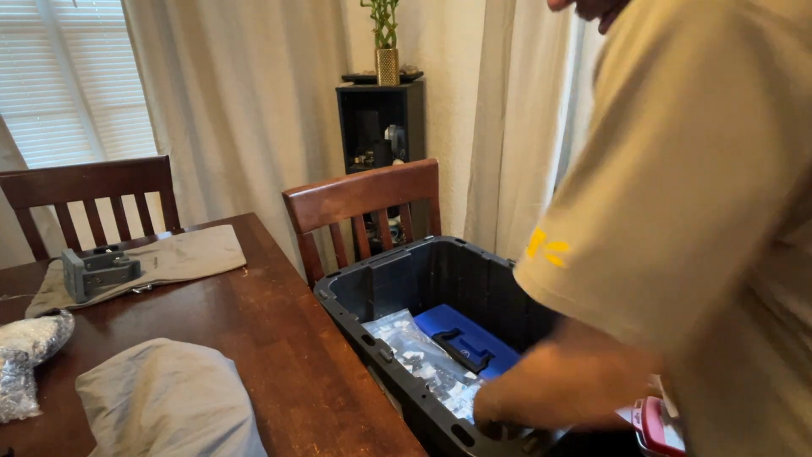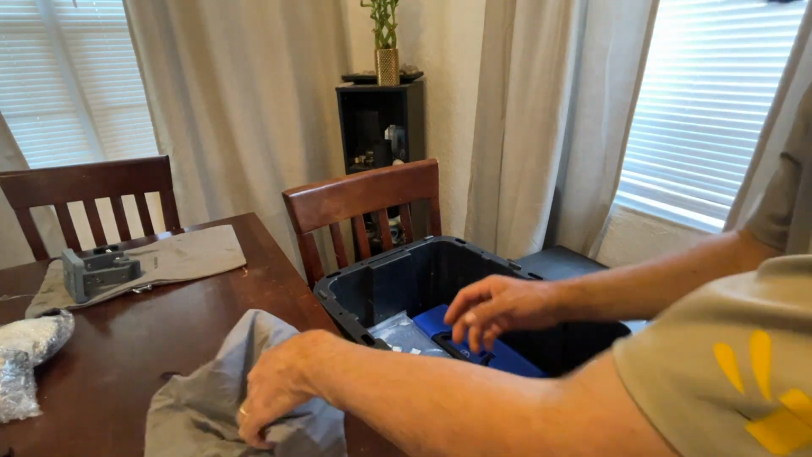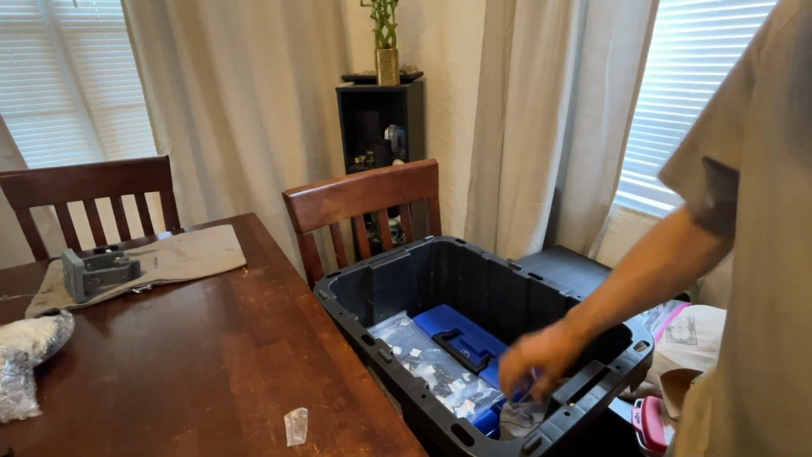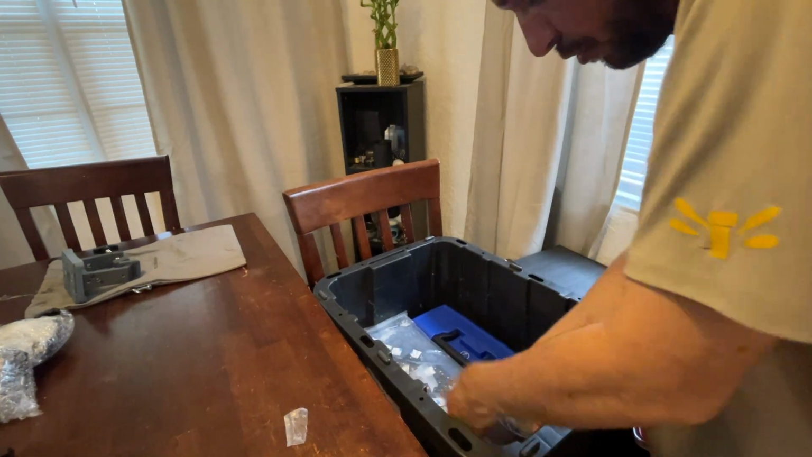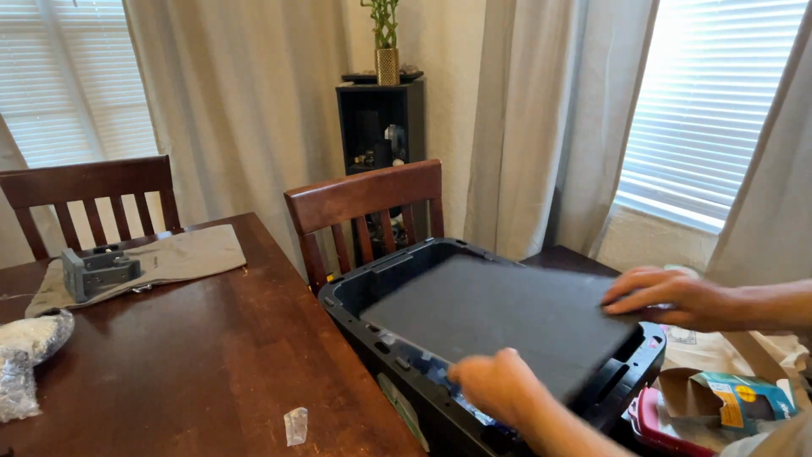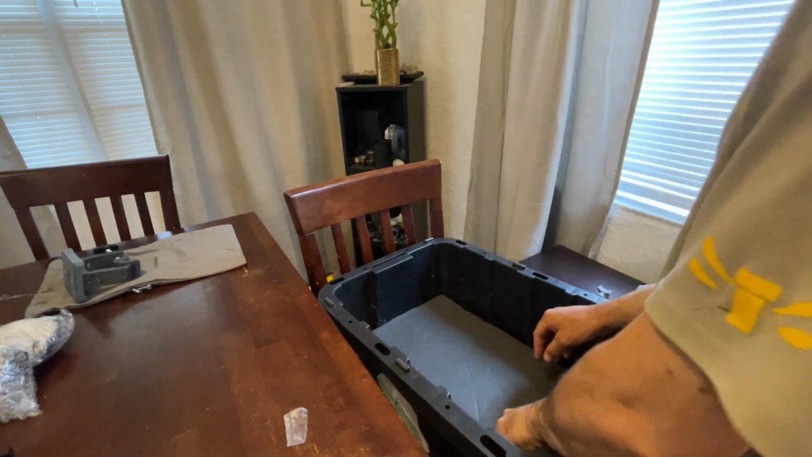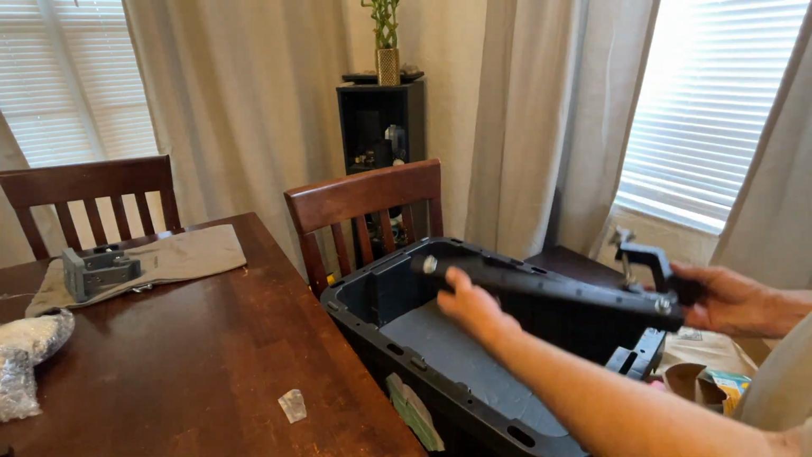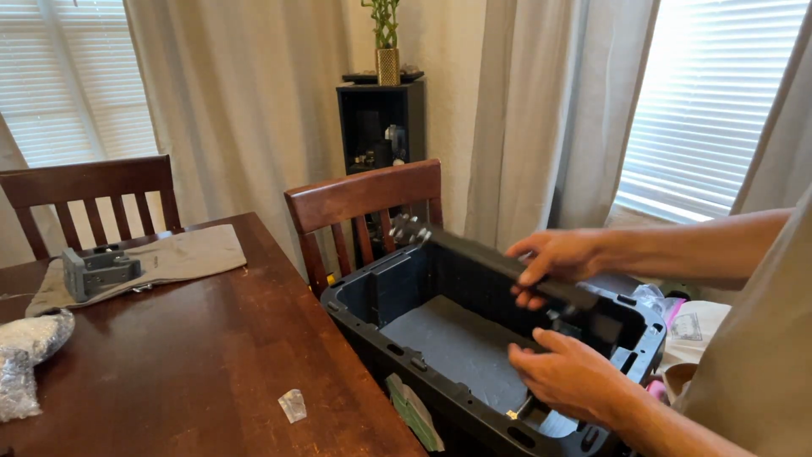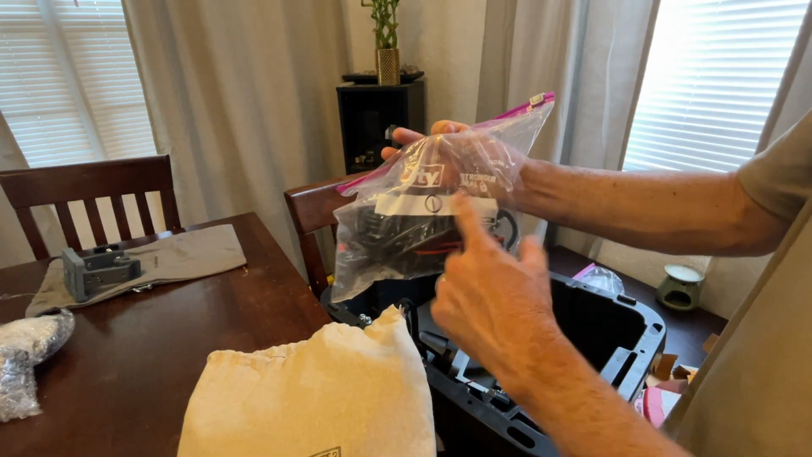Okay, so we have the 2 battery packs. There's all the zip ties for the wires. This is the tools. In here is the battery chargers. This little cardboard piece here. These are the transducer mounts. I want to try getting those in there like that. Inside here is all our 1 and 2. This is everything we need.